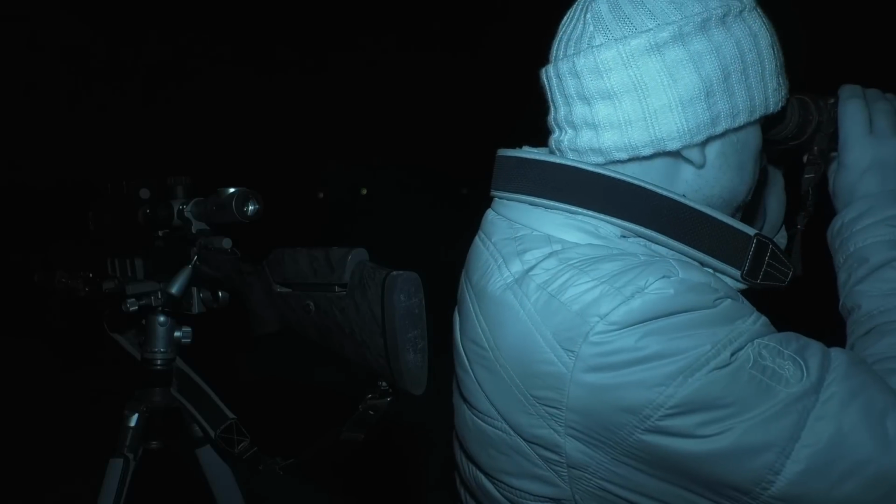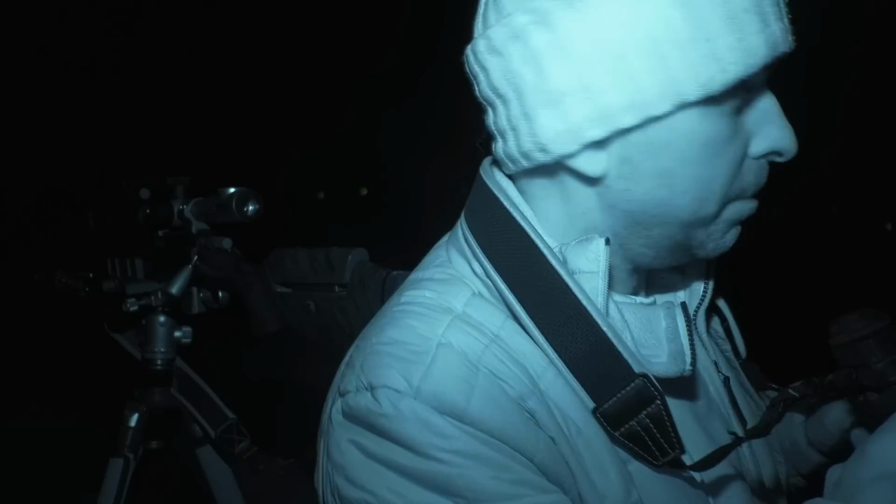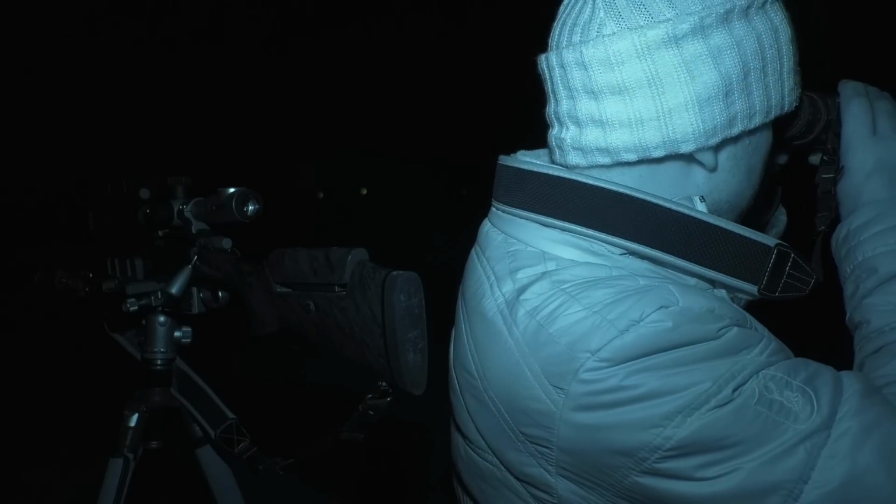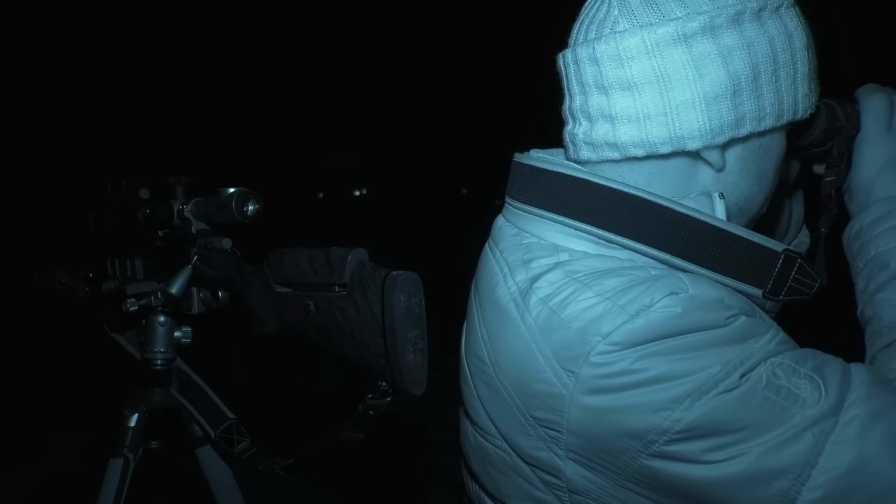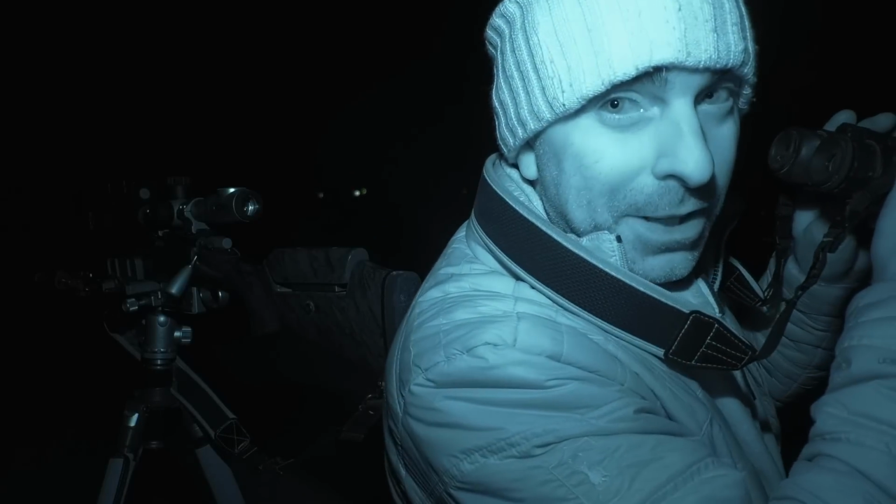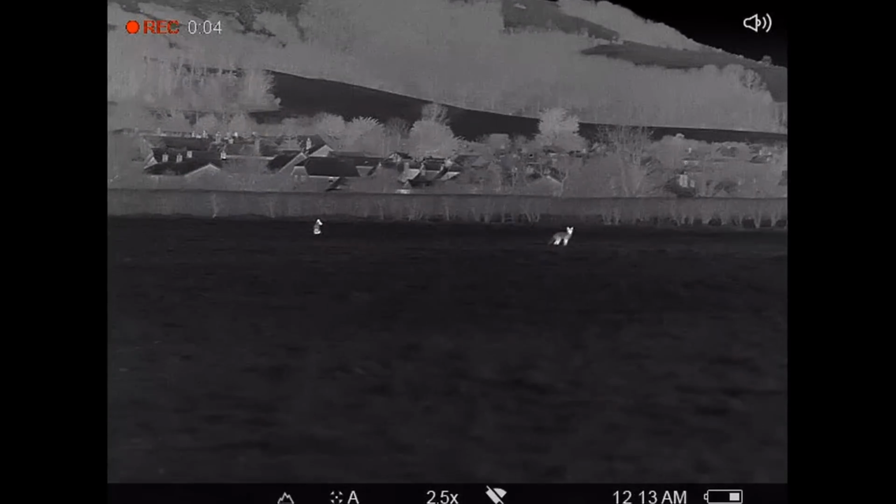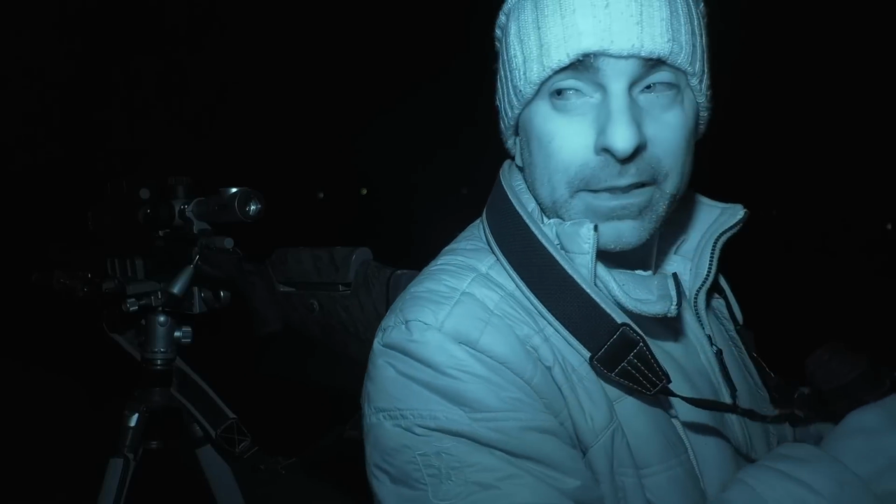Okay, so we've just got a fox come out down here. He's only probably 50 yards, 60 yards. I think he knows I'm here, he's just sat there watching me, but I can't take a shot because there's houses directly behind. Just got a second one come out. They know something's up.